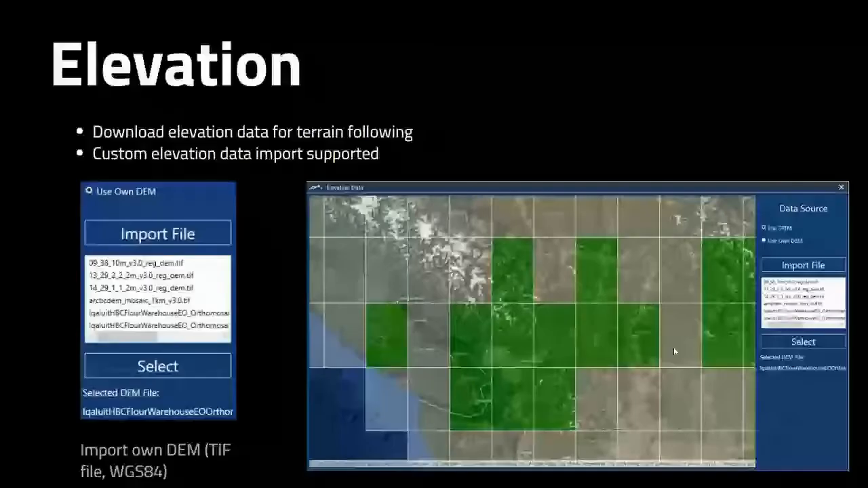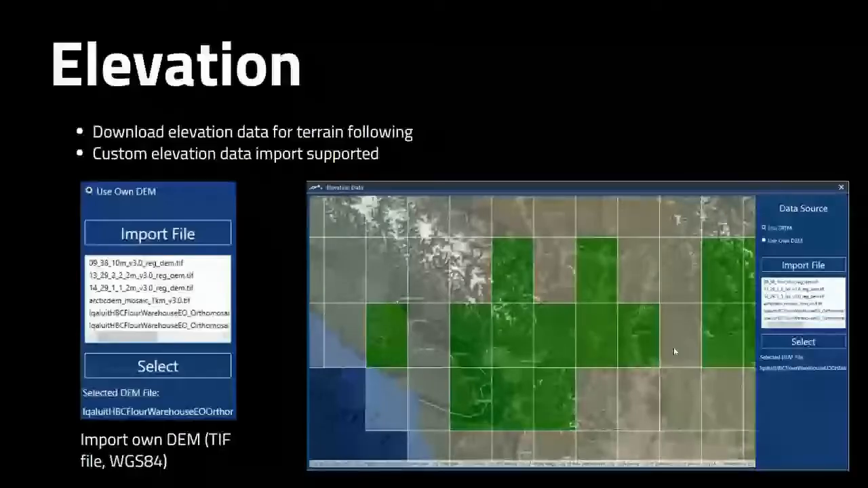Now, just to highlight a couple of key points, and again, if you guys want more information on Cubase, we can send you the download link, and we can run you through some additional demos and screen shares. But there is terrain following, so we can download our elevation data, and you can see that it's basically a grid-based system where I can essentially click any of those open grids. As soon as it turns green, I then have elevation for that area.